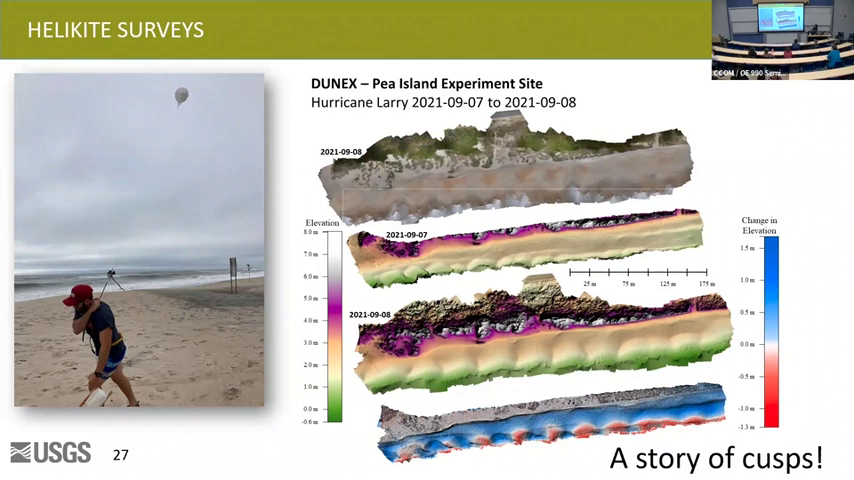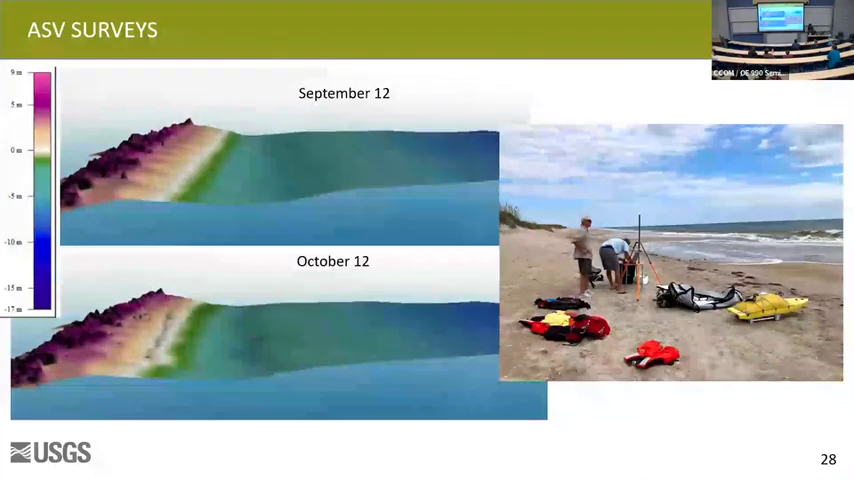But we did get some cool information. This is when Hurricane Larry came through in September of 2021. We had a normal beach slope, and then as the storm came in, we got extreme reorganization of the beach morphology into some cusps, which is really cool. And we proved that yes, indeed, you can actually measure the change with the helikite on a roughly 10-centimeter scale. We did the same thing.